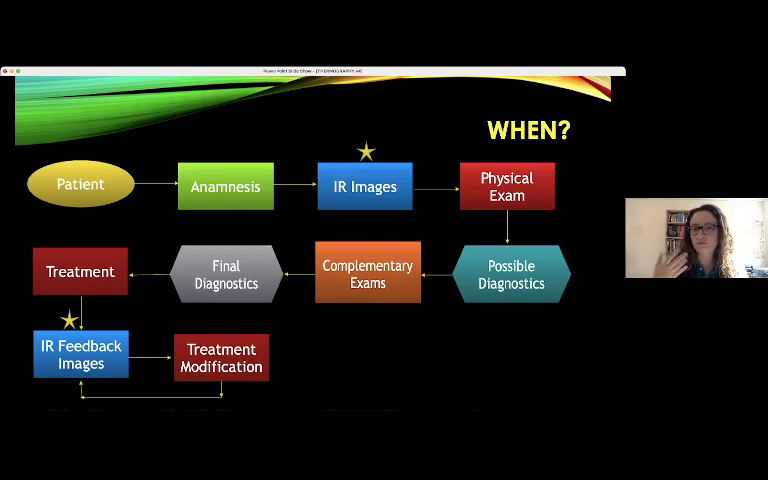After, when we have the final diagnosis, we can conduct the proper treatment, and we can follow up the treatment with infrared exams to see if the treatment is going well, going better, or worse, and if we have to make some treatment modifications. So it's a valuable tool to do this follow-up during the treatment. I will show you.